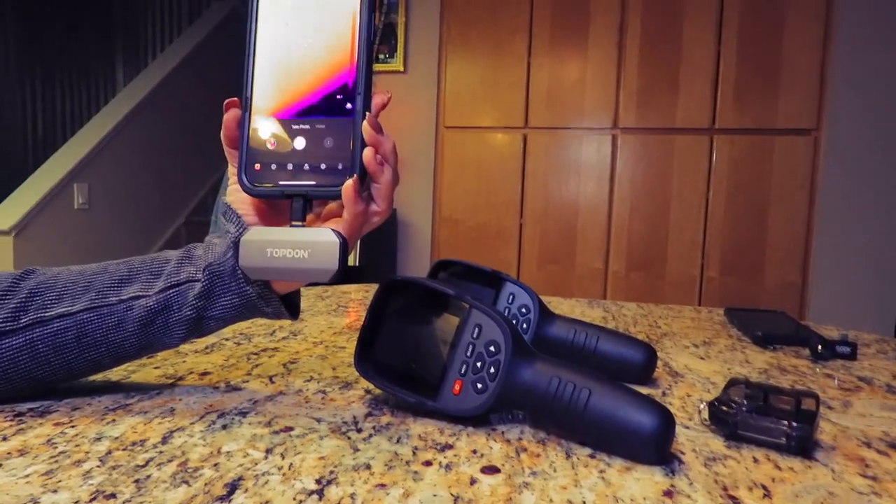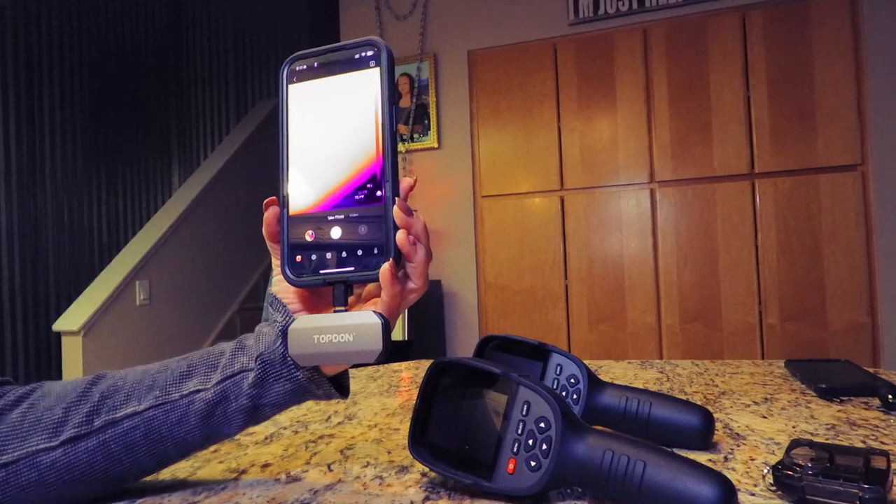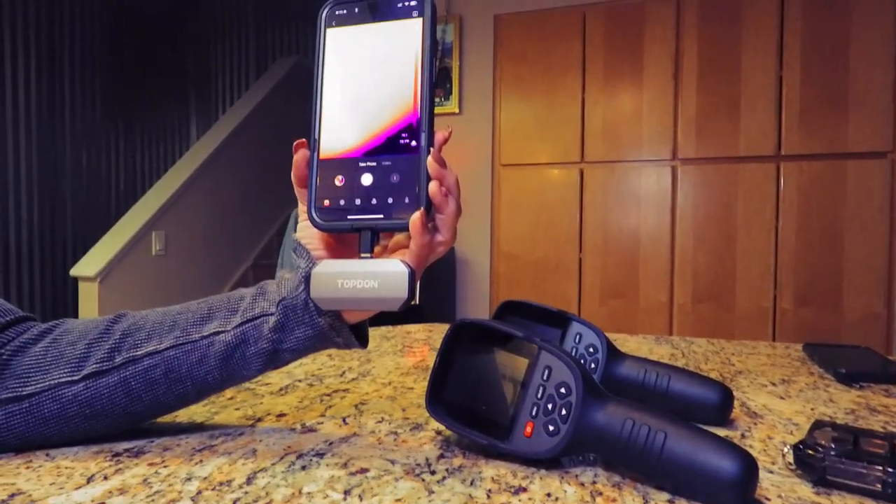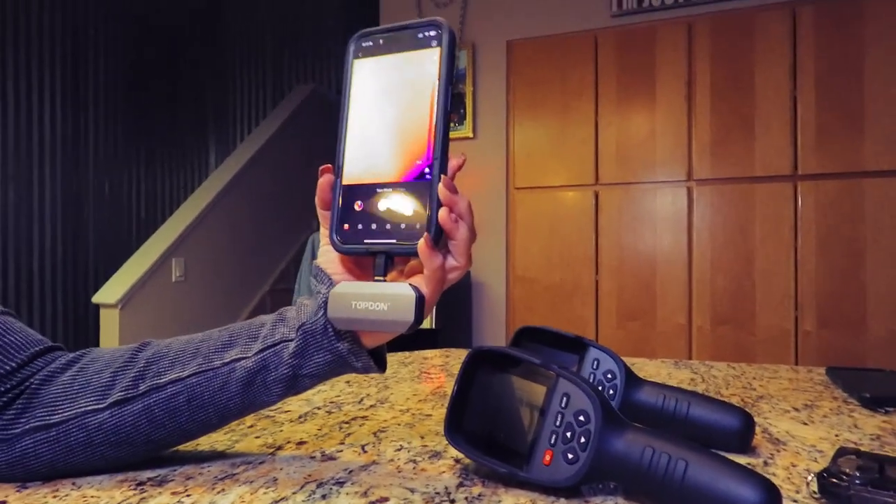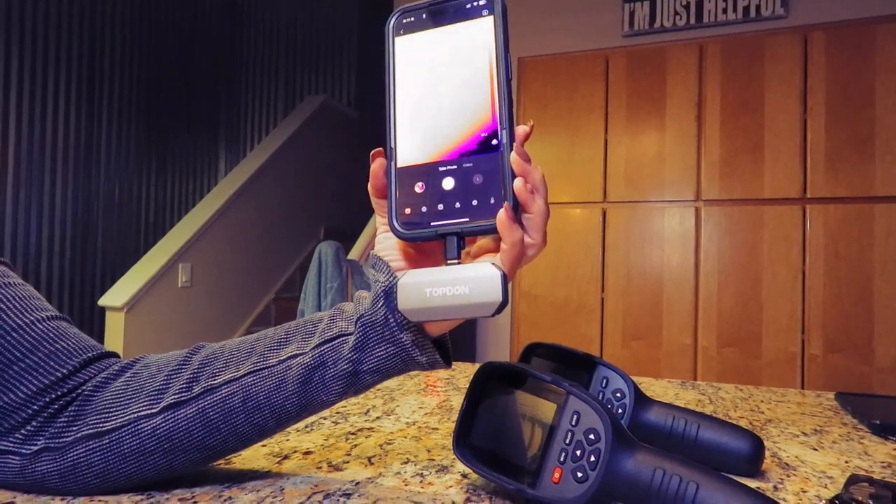At the time that was purchased, wasn't that about a $300 unit? Something like that. The prices keep going down on thermal stuff. Like all technology, it just keeps getting better and better. It was a gift from me, so I don't have a price for you.